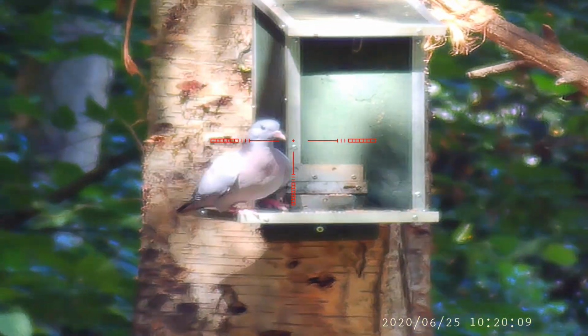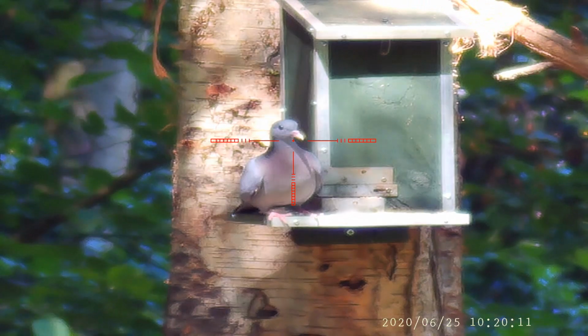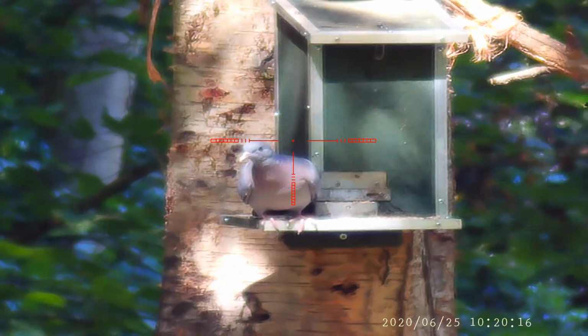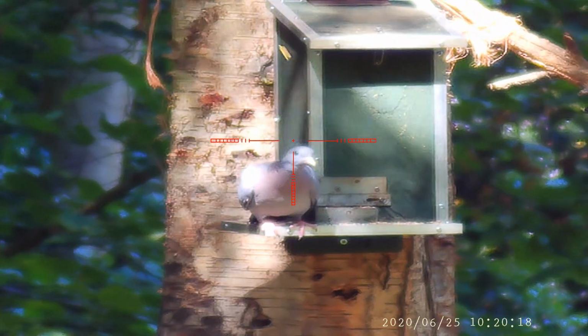I can't help including shots of the stock doves. I know I'm a bit obsessed by them, but numbers got so low in recent years that I rarely saw them, but now they're back in the woods, which is good to see.